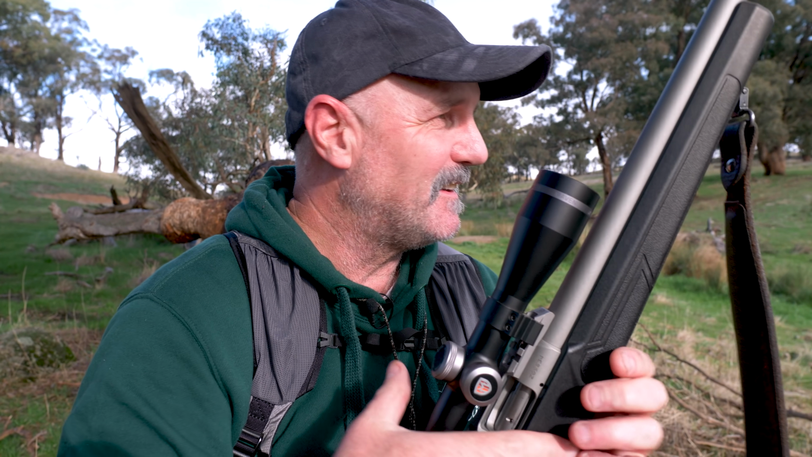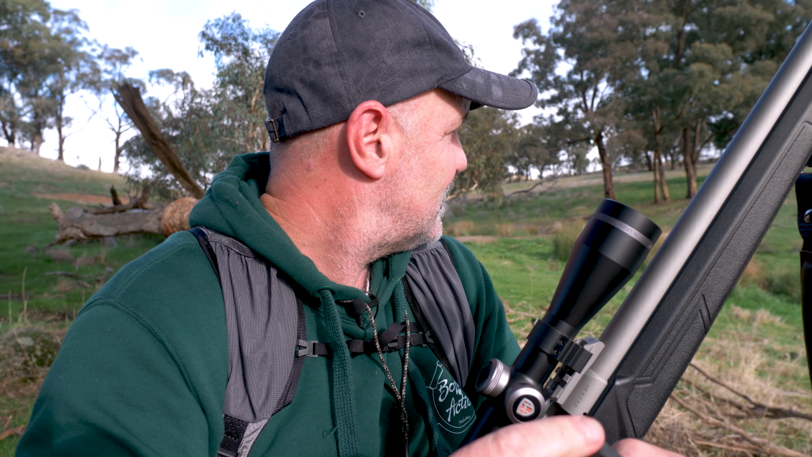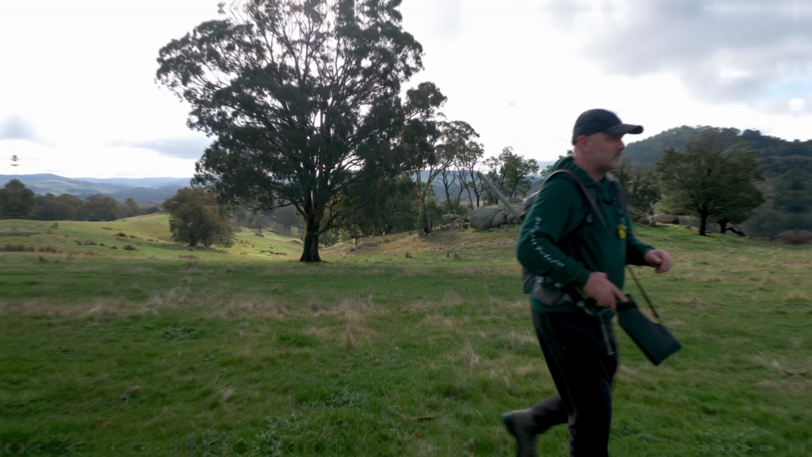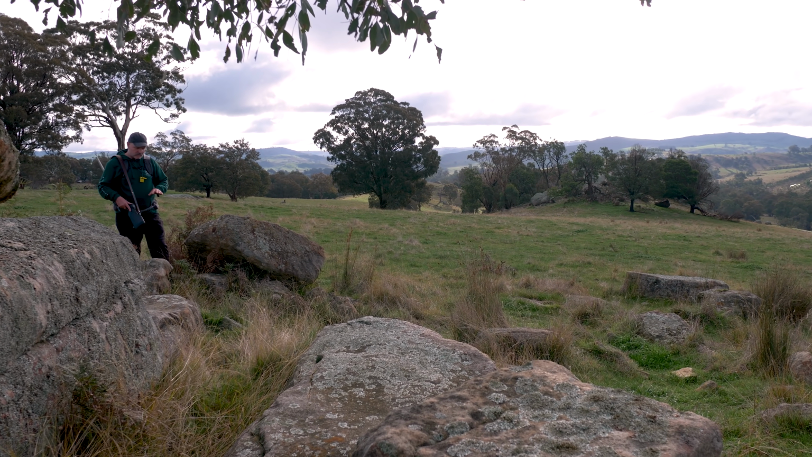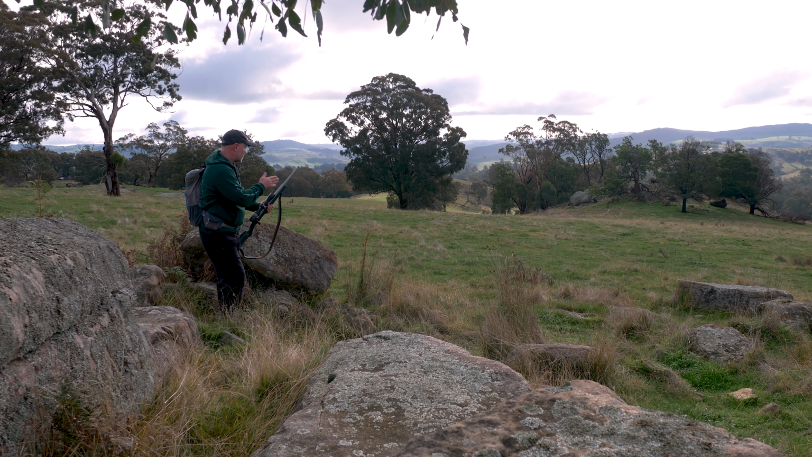Well, plan A is, as expected, a failure. So I will regroup here and move on. Just going to get myself in amongst these rocks here, just use it as a bit of a backdrop. There's a couple of trees and some bracken here. So we'll get in here and hopefully I can drag something up here.